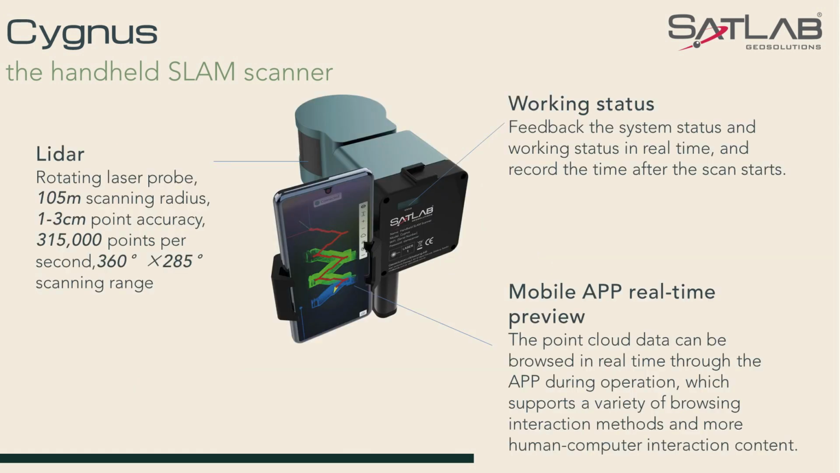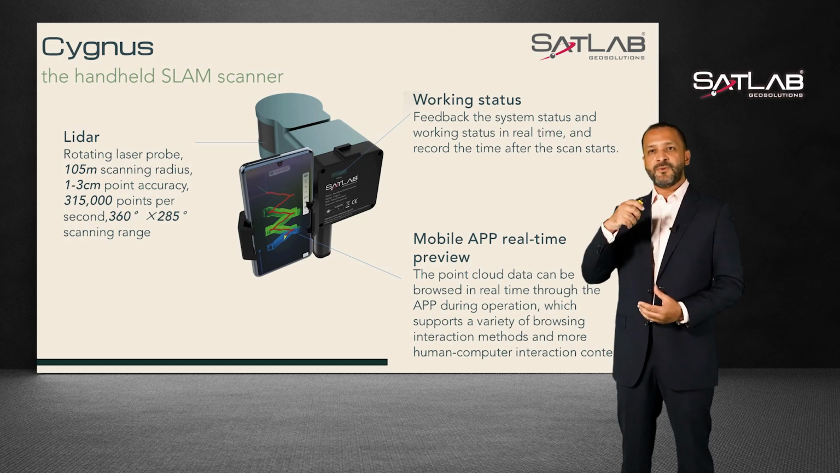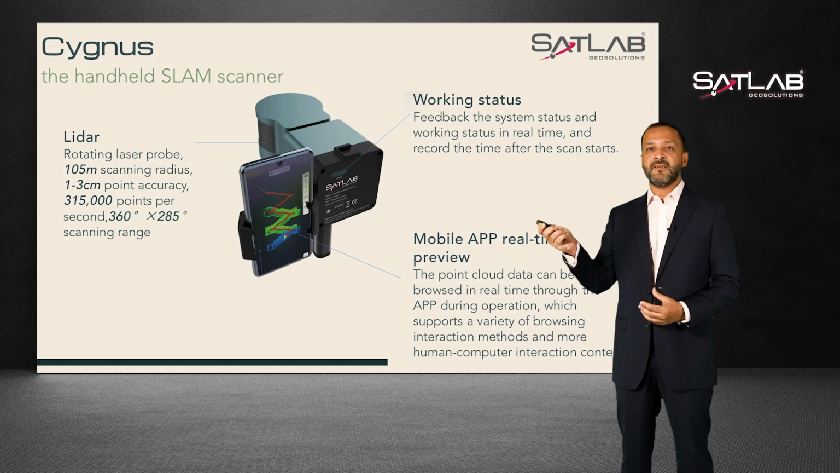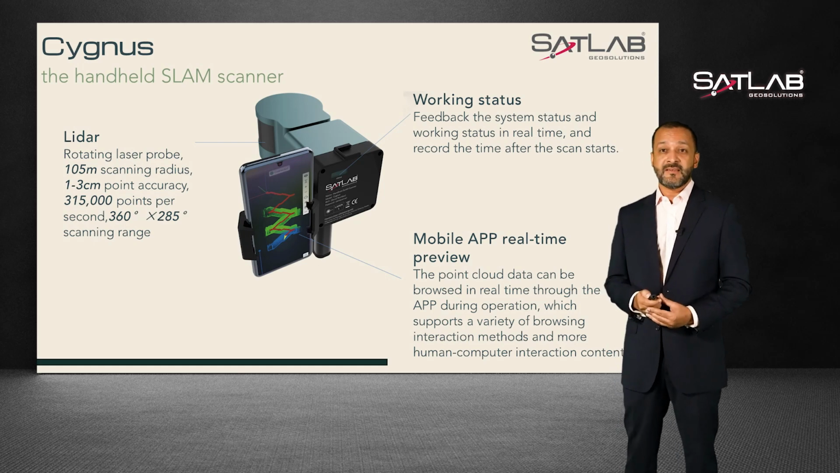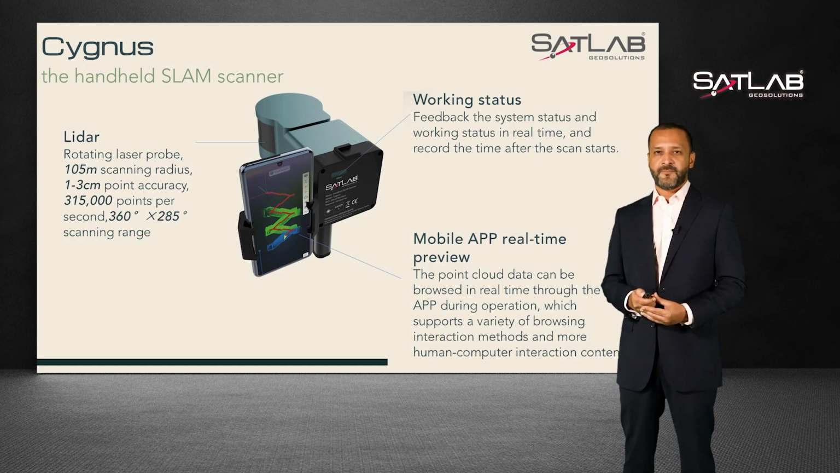Okay, let's talk about LiDAR. As you can see on the left, we are referring to the rotating laser probe. This laser probe can scan the surrounding environment in all directions by rotating on its axis, with a range of approximately 105 meters in all directions. Point accuracy is about 1 to 3 centimeters with a 315,000 points per second spray rate, and the spray angle is about 360 degrees by 285.